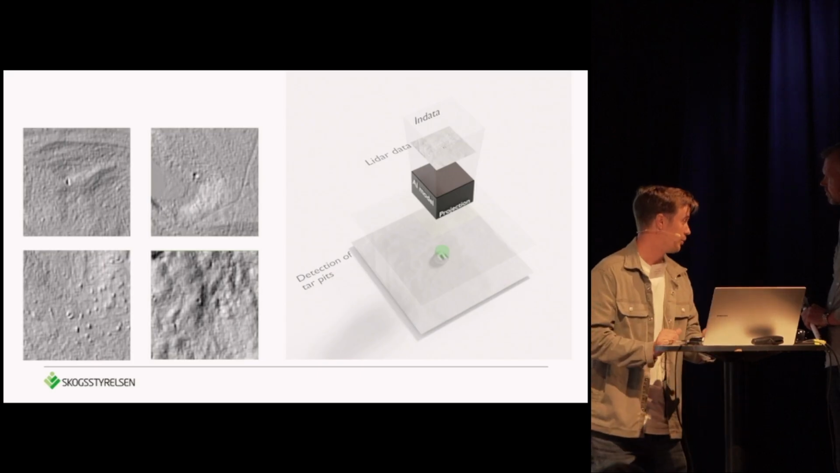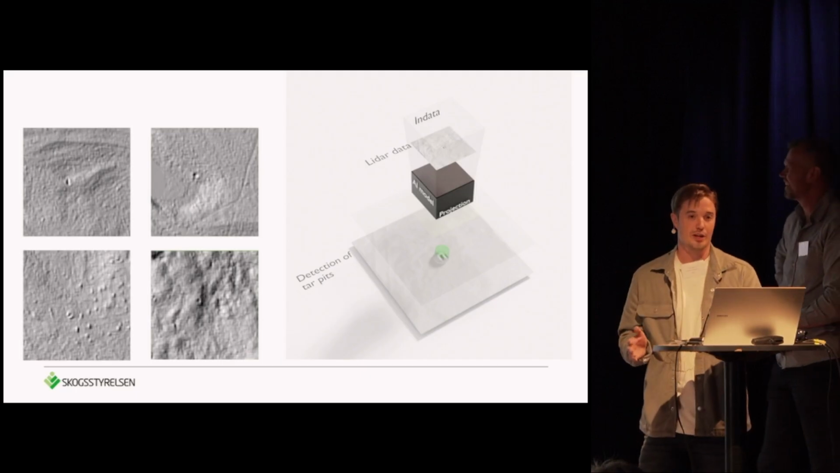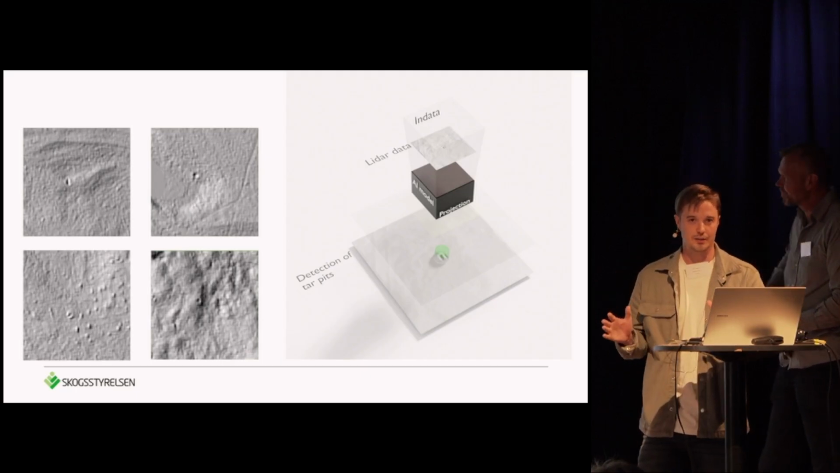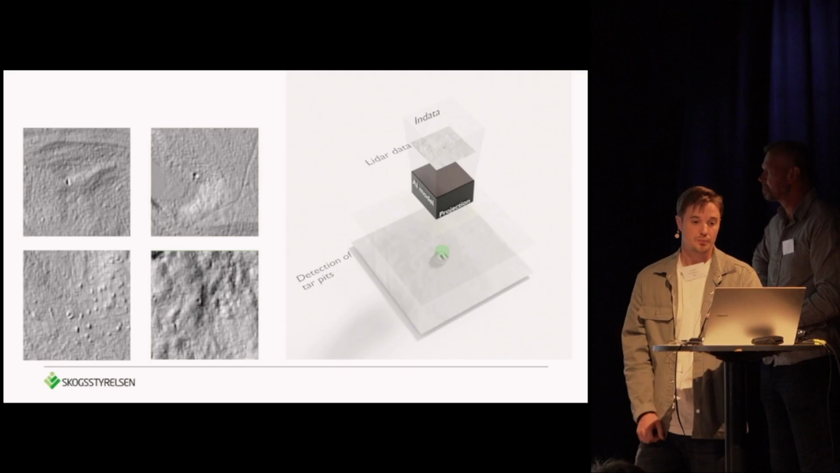Cecilia, you found 10 of those. So we could train a model on 10 and it would do very well on those, but it would not be able to generalize to find new ones.